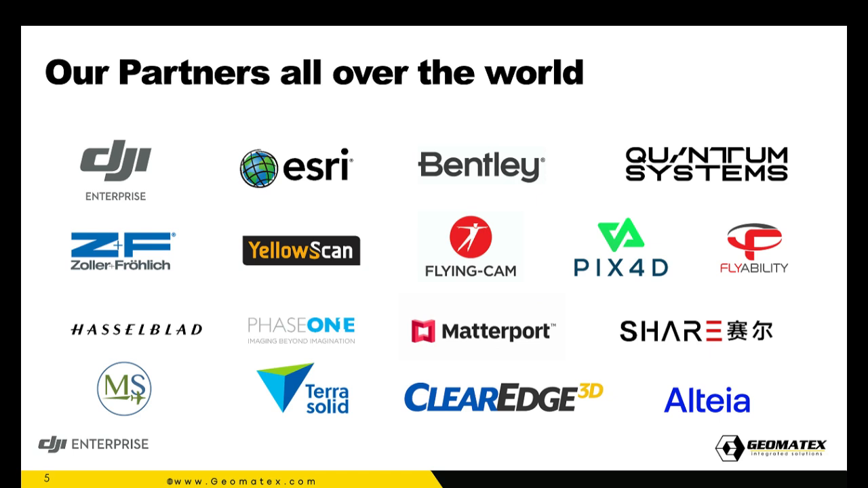Yellowscan, the best LiDAR. Flying Cam is a very serious platform when you care about your airborne heavy lifting unmanned air vehicles for payloads up to 10 kilograms. Also, the best of the Swiss geospatial industry, Pix4D and Flyability. When it comes to metric cameras or medium format cameras, we have Hasselblad and Phase One. Also, Matterport for affordable and non-engineering digital twins.